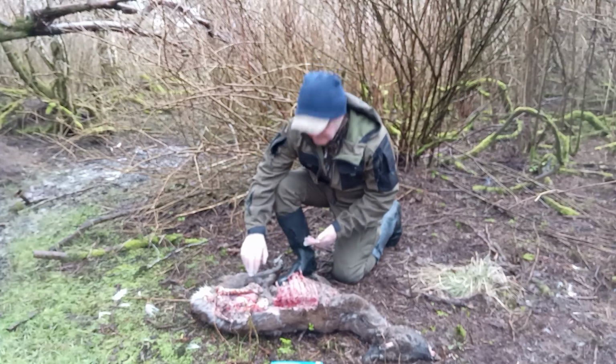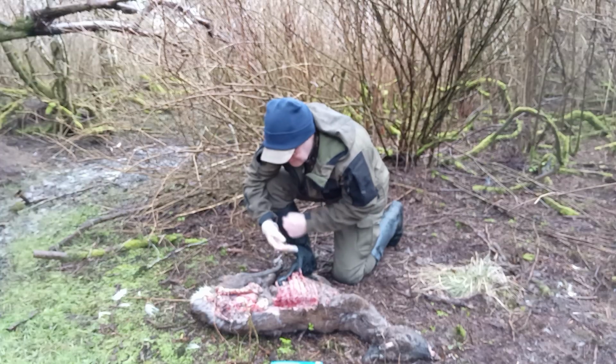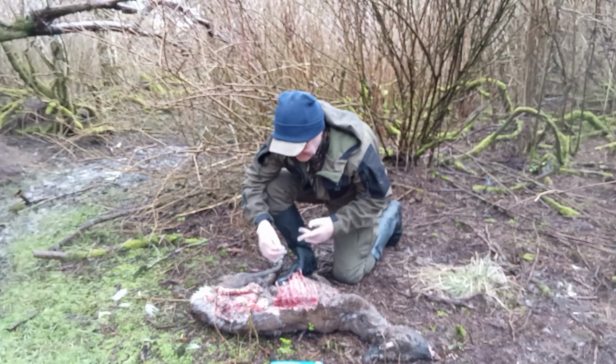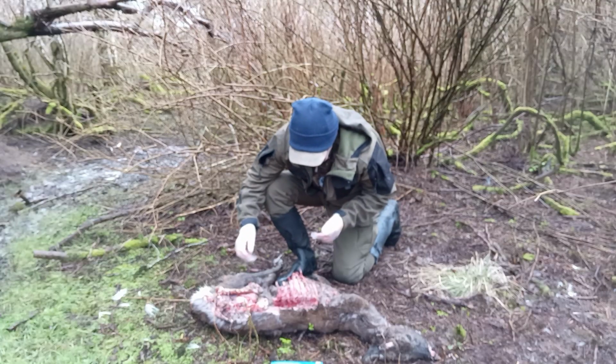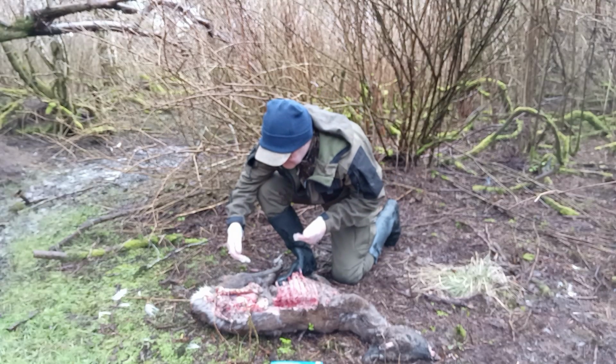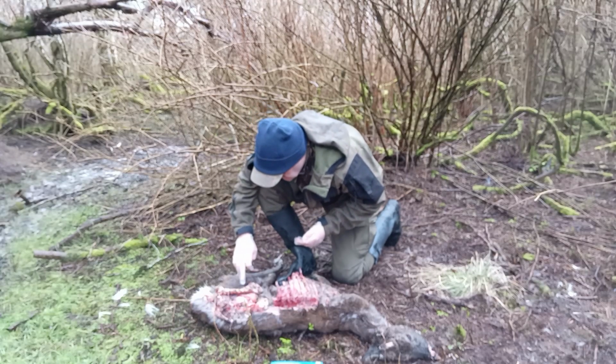I'm just wondering if there's any bits of black hair. Let's assume it is the black cat that's been seen here previously. So we might want to find some bits of black hair, possibly. But I'm not seeing any.